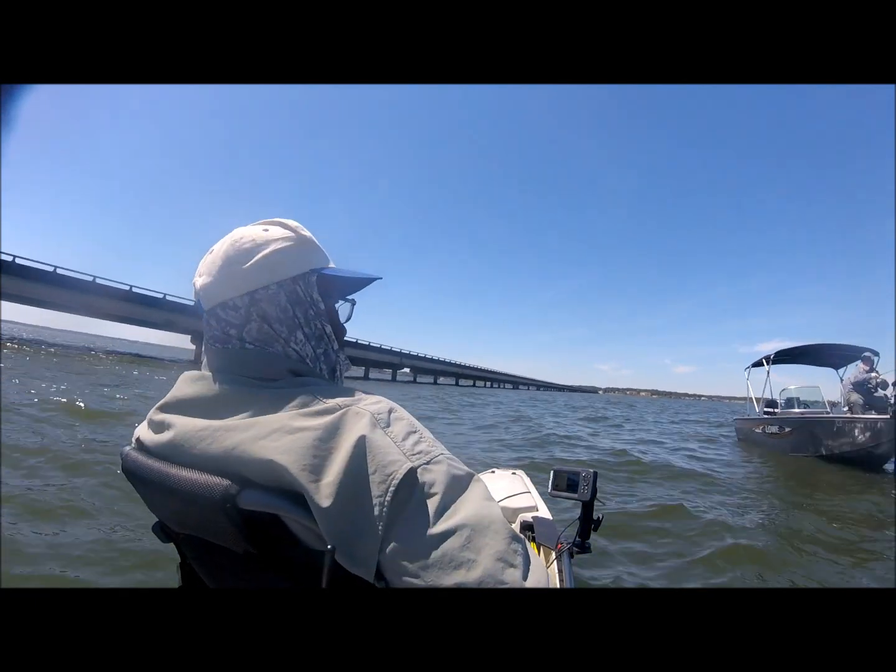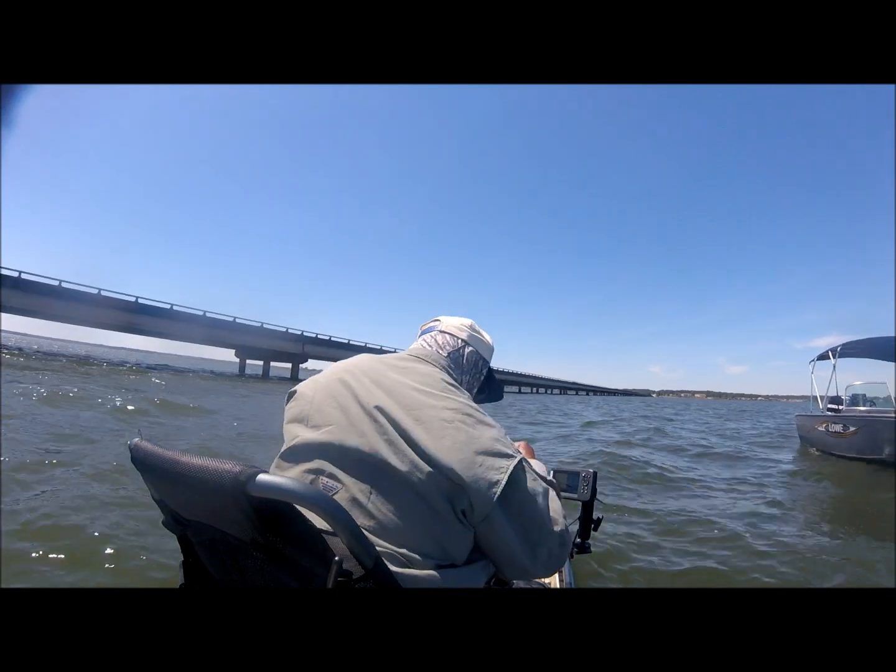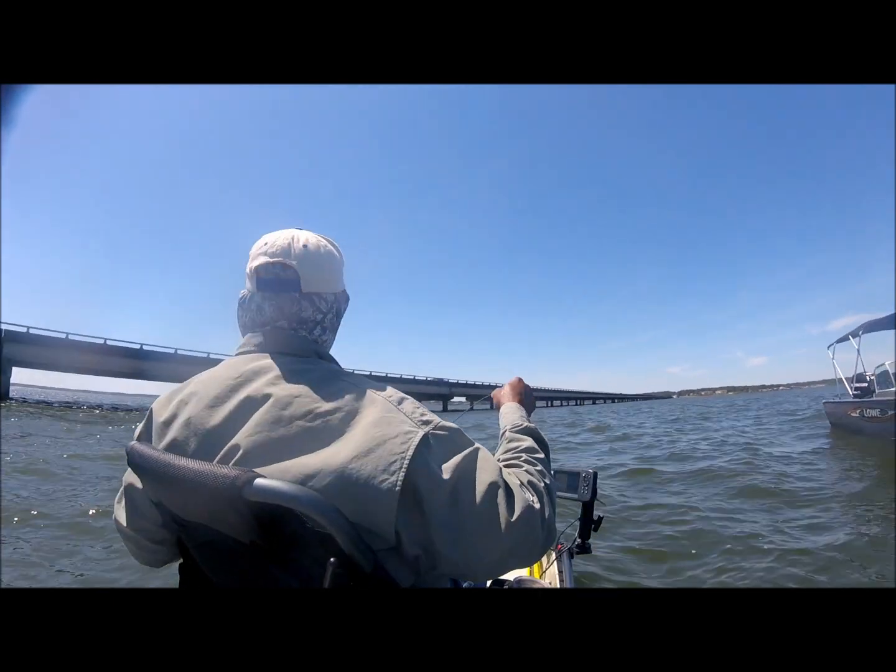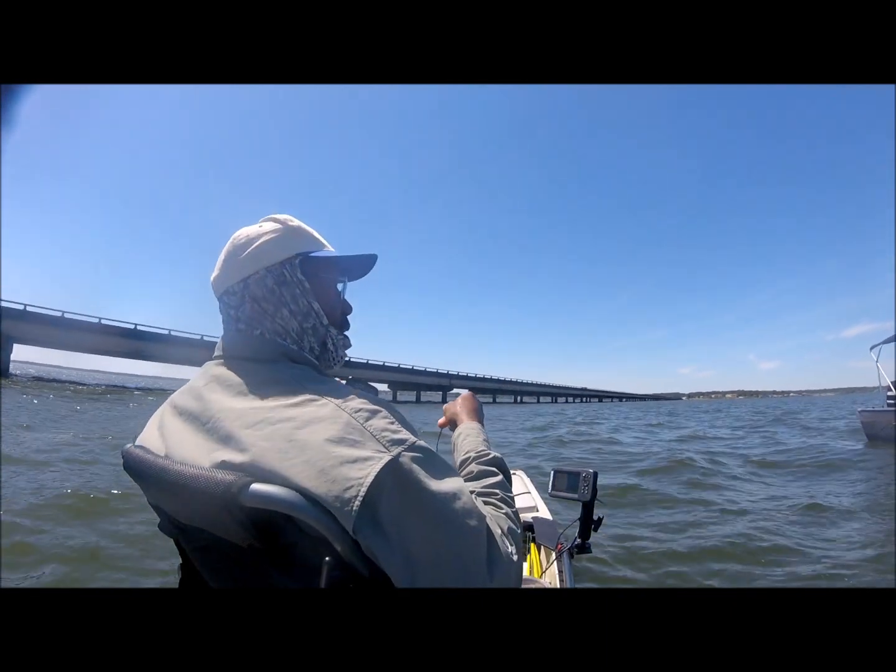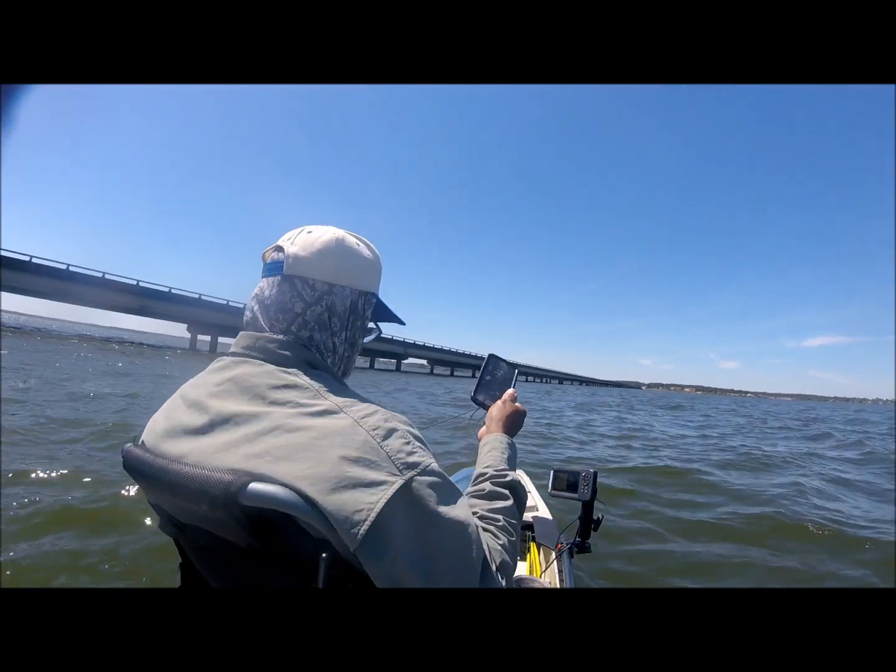That spot lock was disengaged again. I was giving up, I swear I was. I was like, it's not worth the fight, but I said, you know what, I'm gonna fish these shallow pilings in here. Man. Good.